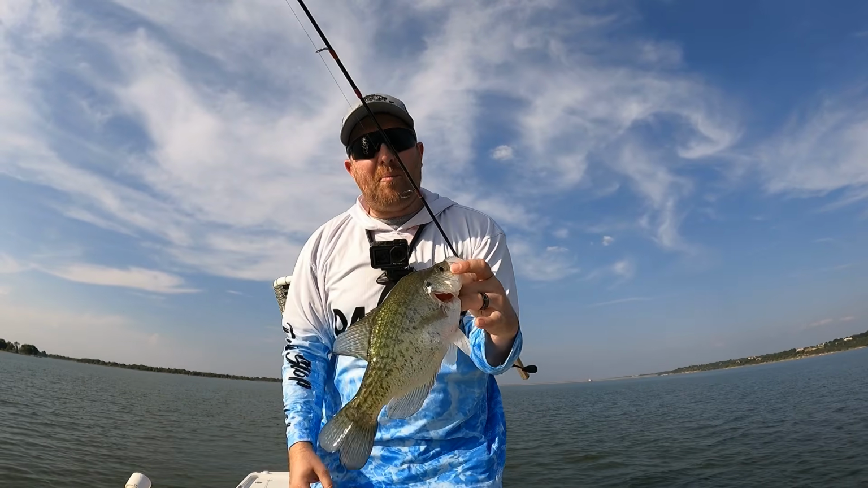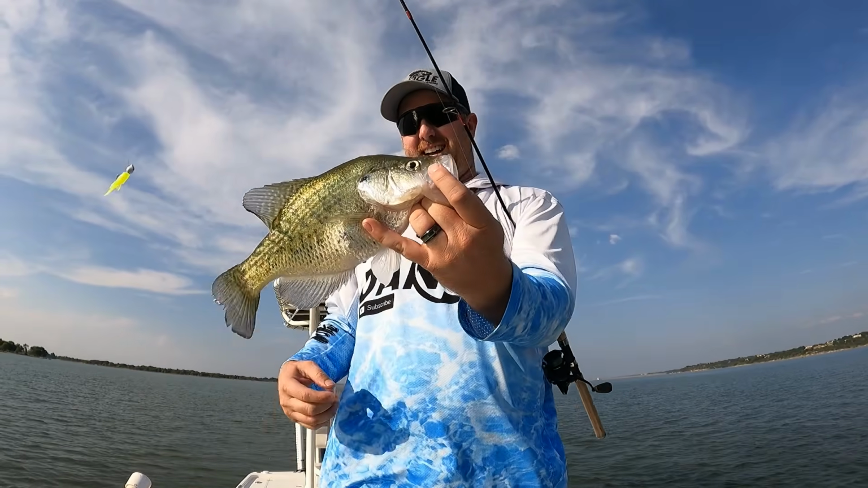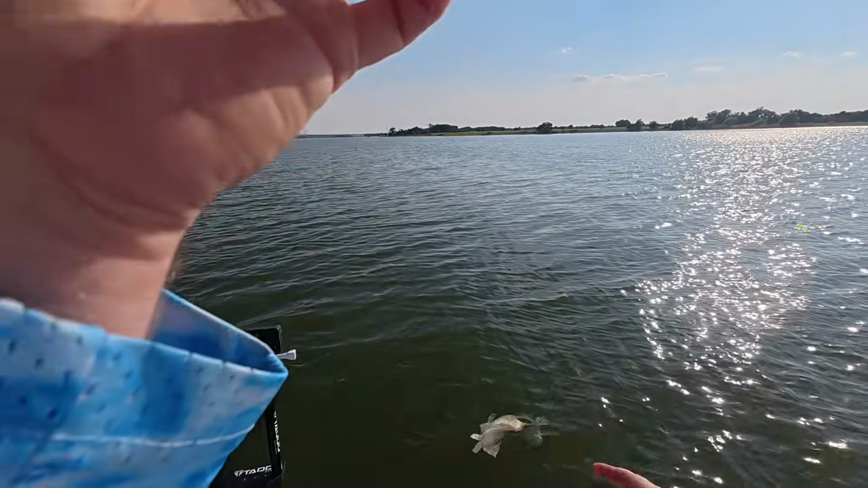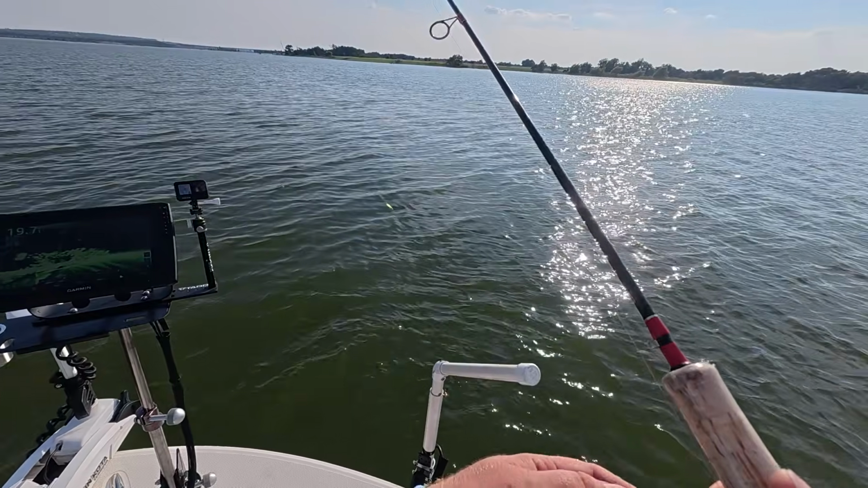Oh, they won't be there. They'll be moving, chasing the shad, guys. That's what they're doing. Look, they're already starting to get thick. They're already starting to put on their spawning weight. They're already getting ready for their winter slow down.